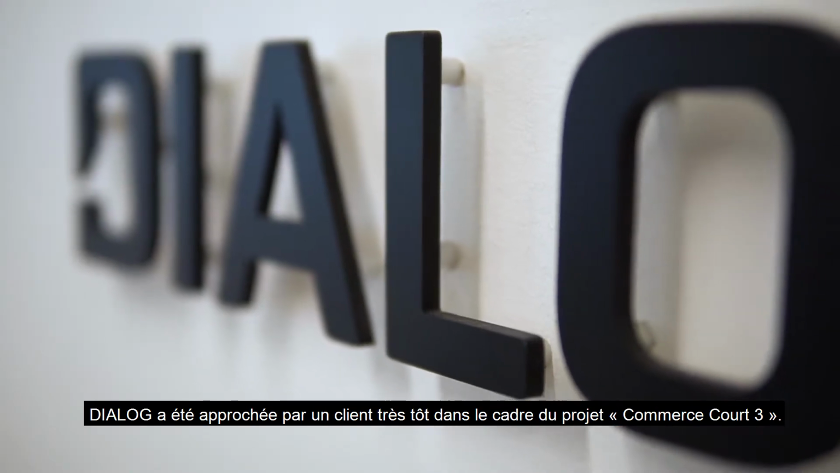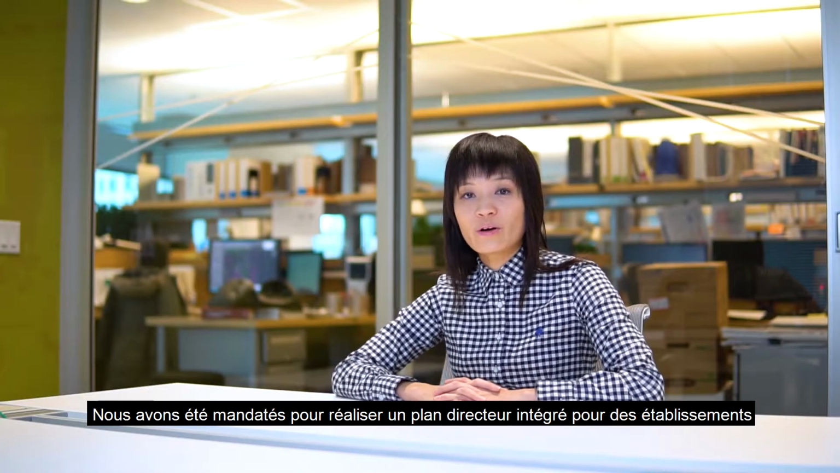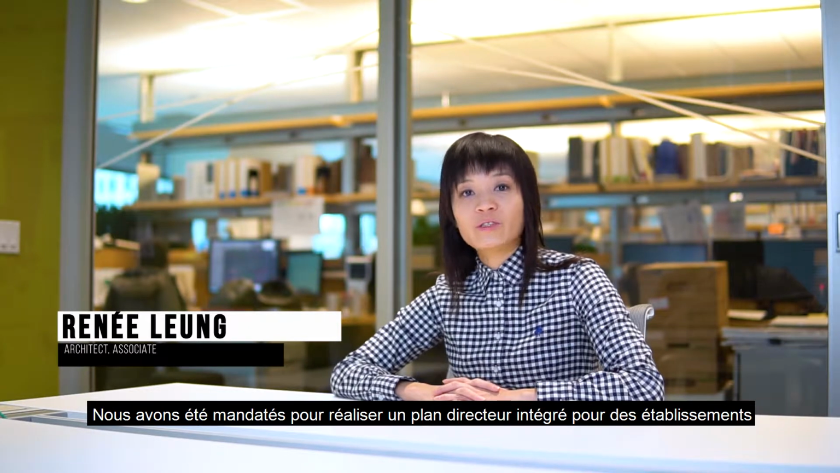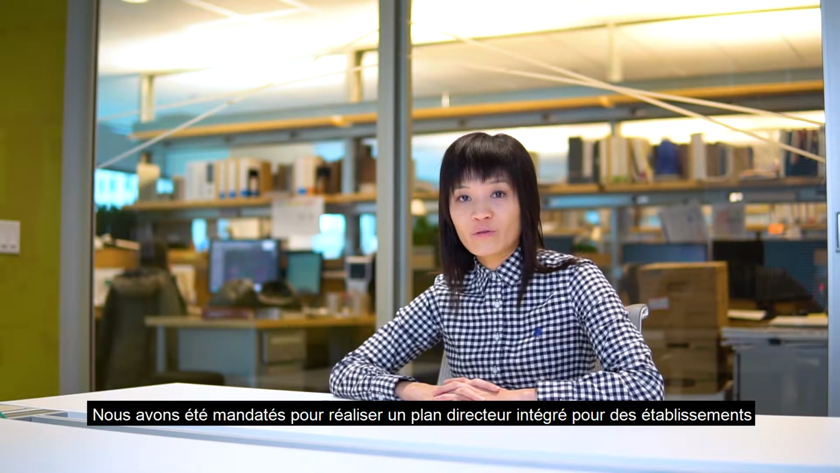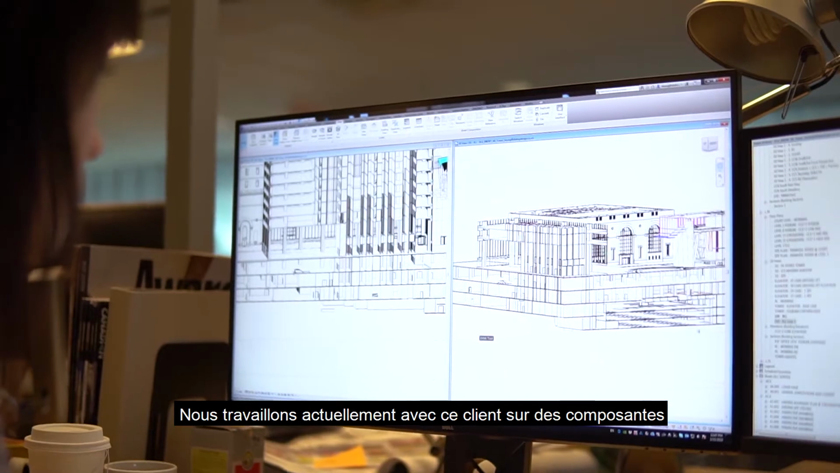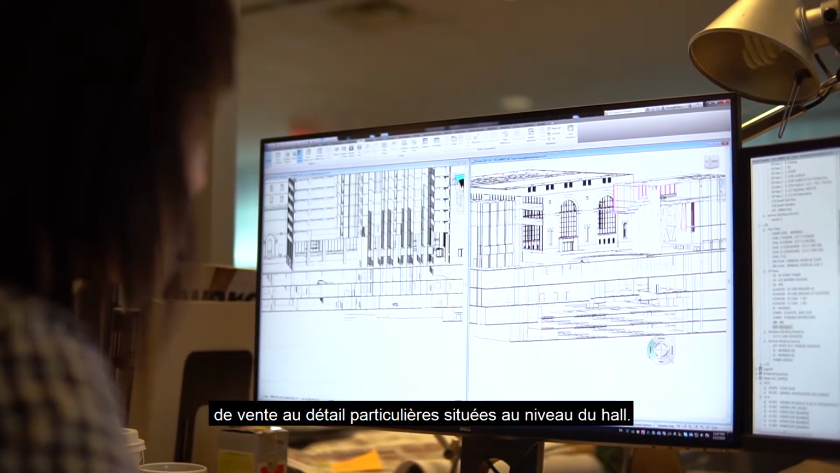So Dialog was engaged by a client very early on in this Commerce Court 3 project, where we were hired to do an integrated master plan for the project to look into specific commercial and retail offerings for the whole site and reimagine a new vision for the site for the future. And currently we're working with the client on specific retail components on the concourse level.